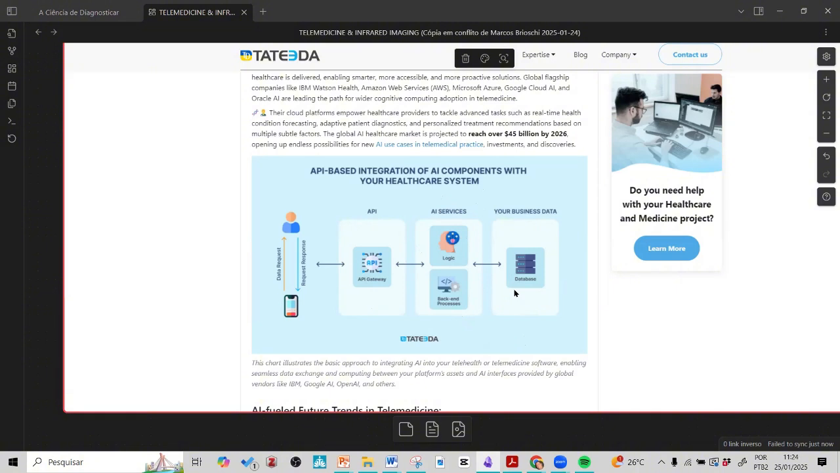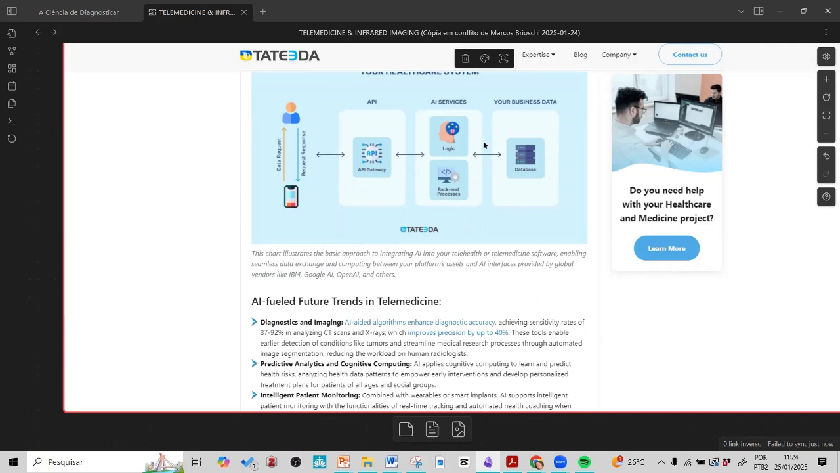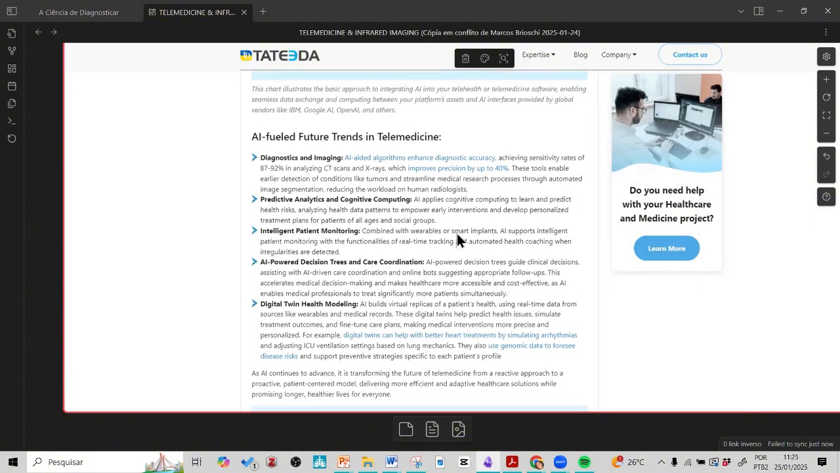They say not big data anymore, they say lake, so big that it is possible to compare the results and give not the final diagnosis, not the final report, but it can improve your report. You can do a better report with these systems.